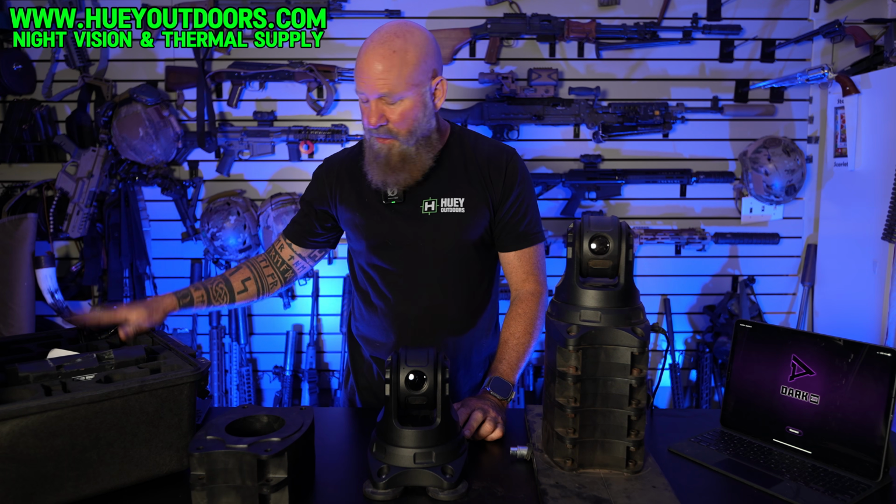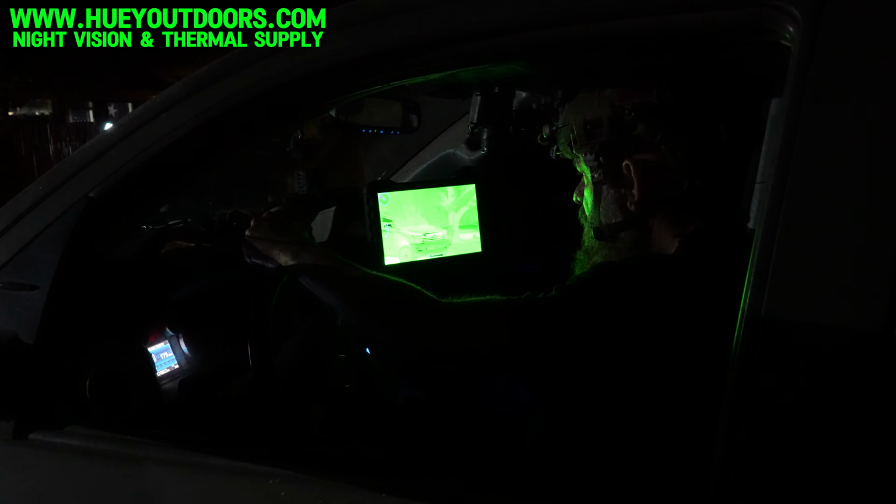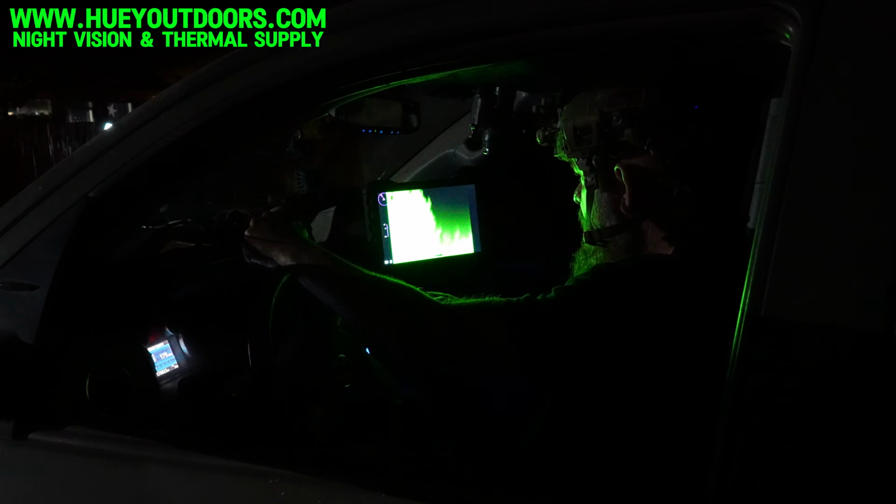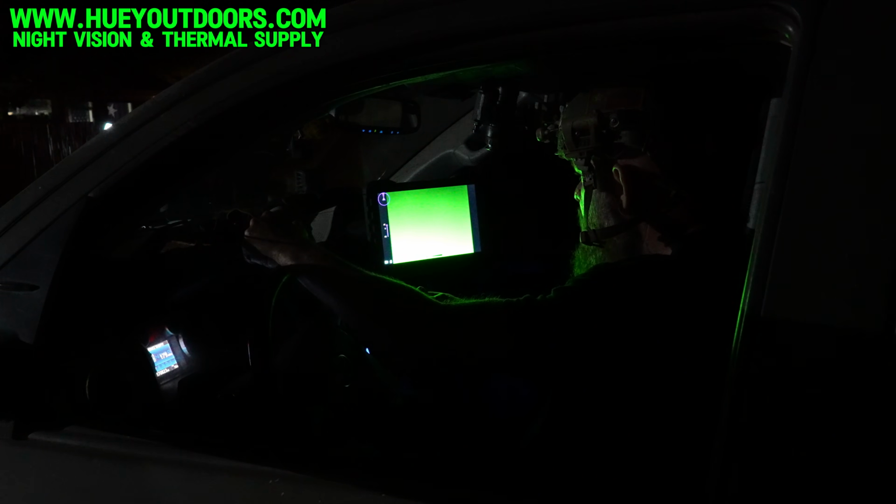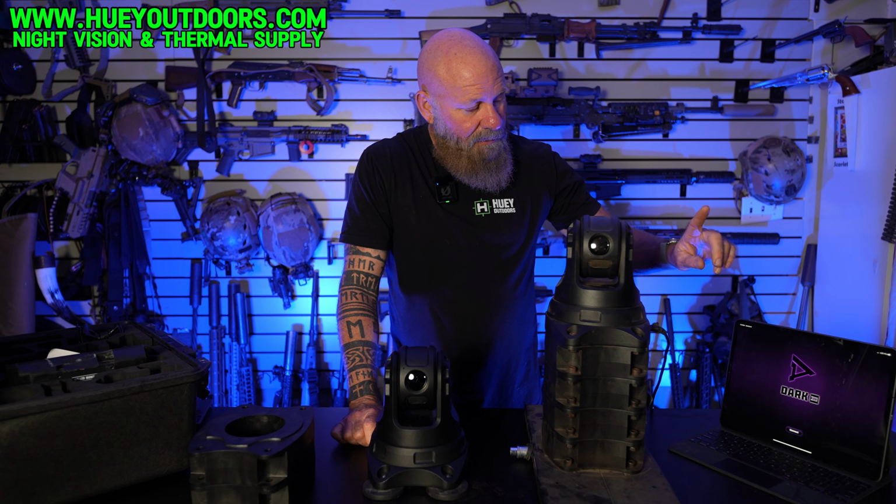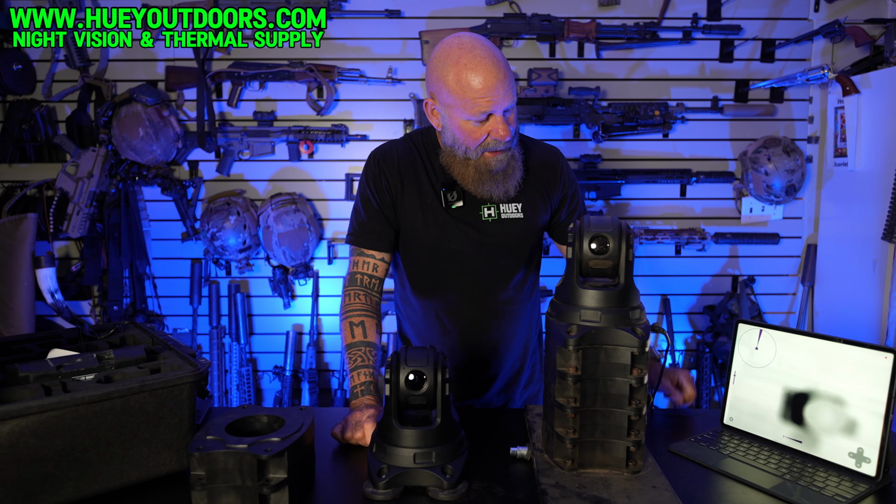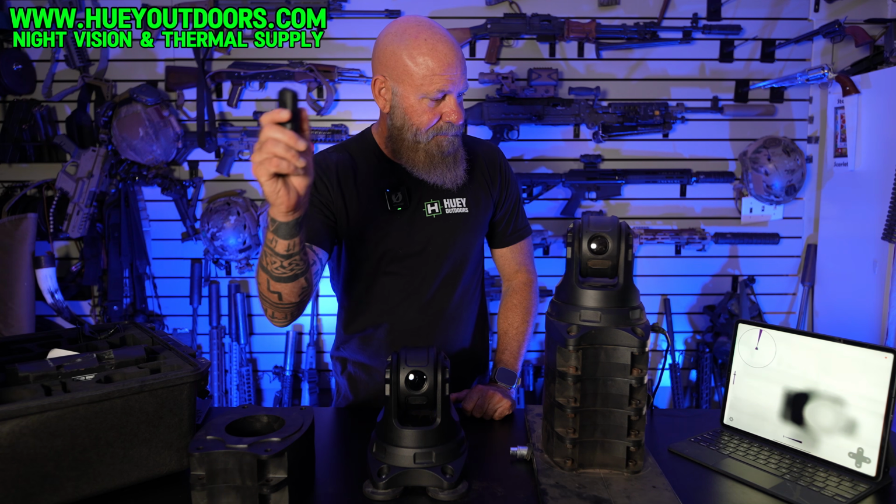In the box, you have those suction cup mounts, the magnetic mounts, you have the screen, you have a suction cup to mount your screen, and a control arm that comes out to mount your screen to the window. I actually have a RAM mount. I drilled holes into my dash on my Tundra and have a RAM mount where my screen is hard mounted in. So I don't have the screen here right now, but one of the features of this is it has Wi-Fi. So here's my iPad. You download the Dart 30 app, hit connect, and now here's the remote.